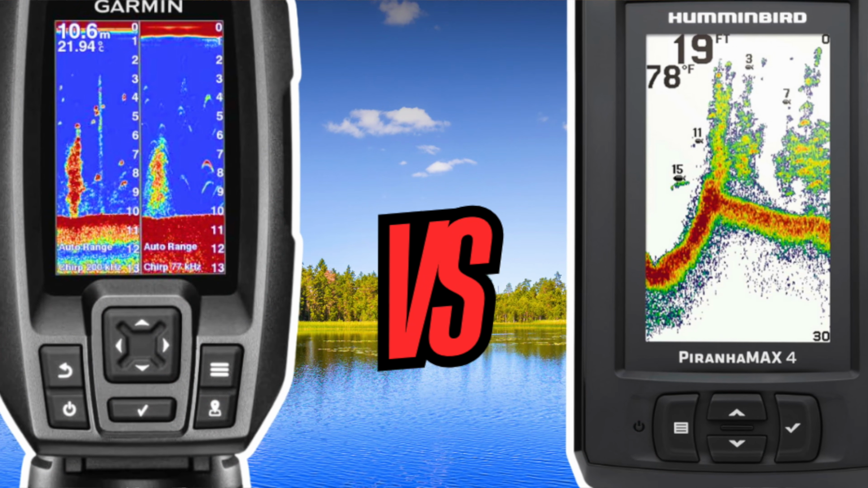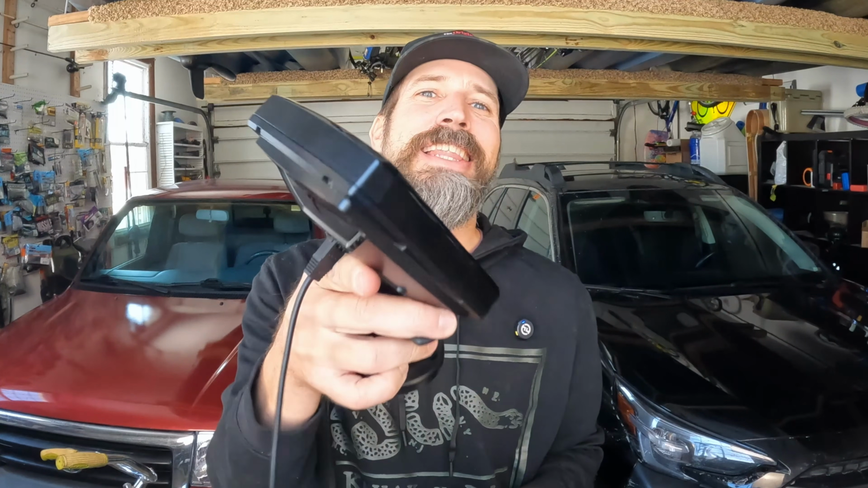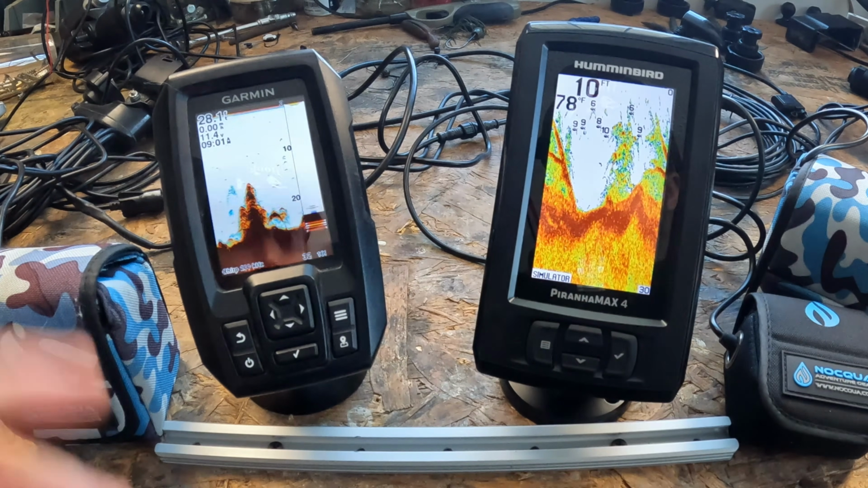If you're stuck between the Humminbird PiranhaMAX 4 and the Garmin Striker 4 and you're a little bit confused, well, good news for you. I'm gonna walk you through every single feature and how these two differ so you can make a smart buying decision. Let's hop in. So we have the Garmin Striker 4 on the left, the PiranhaMAX 4 on the right.